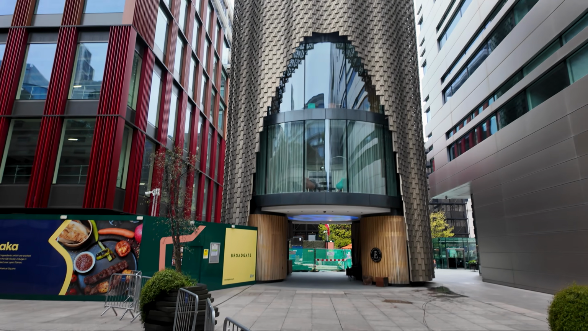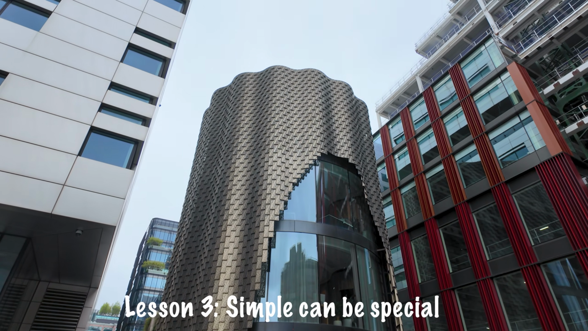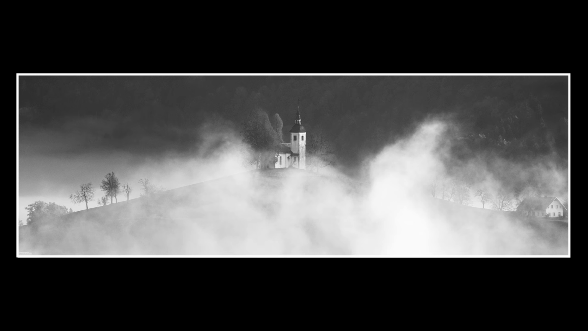Lesson number 3 from today that I only realised when I got home and started editing was that simple can be really special. Even when presented with a classic dynamic scene where all the elements appear to align, honing in on one element that's fascinating can give you a really different perspective, give you that unique shot that perhaps others haven't thought of.